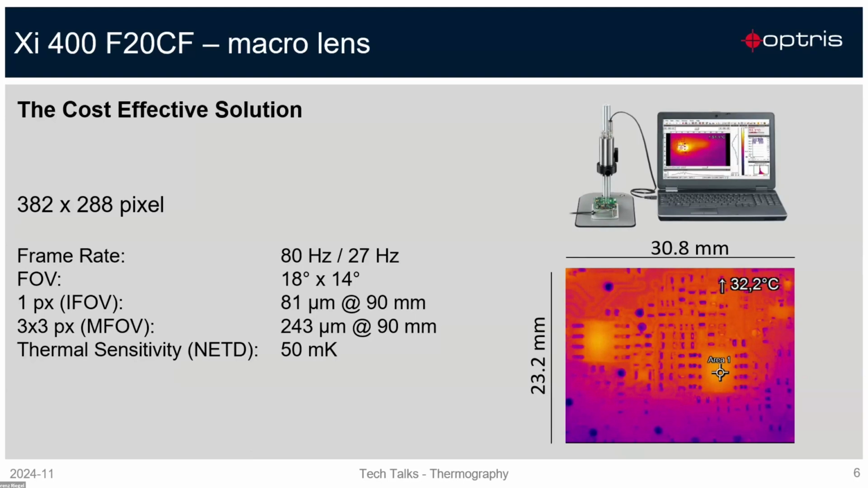You have here a field of view of 18 degrees × 40 degrees as optics, and 1 pixel size can go down to 81 microns. This is at a distance of 90 millimeter. At a distance of 90 millimeter, you can have with this camera a horizontal field of view of 30 millimeters and a vertical field of view of 23 millimeters. So we are talking here about 1 pixel. And if we have the MFOV, that means a matrix of 3 × 3 pixels, we have 343 micron at a distance of 90 millimeter. The thermal sensitivity of this camera is 50 millikelvin.